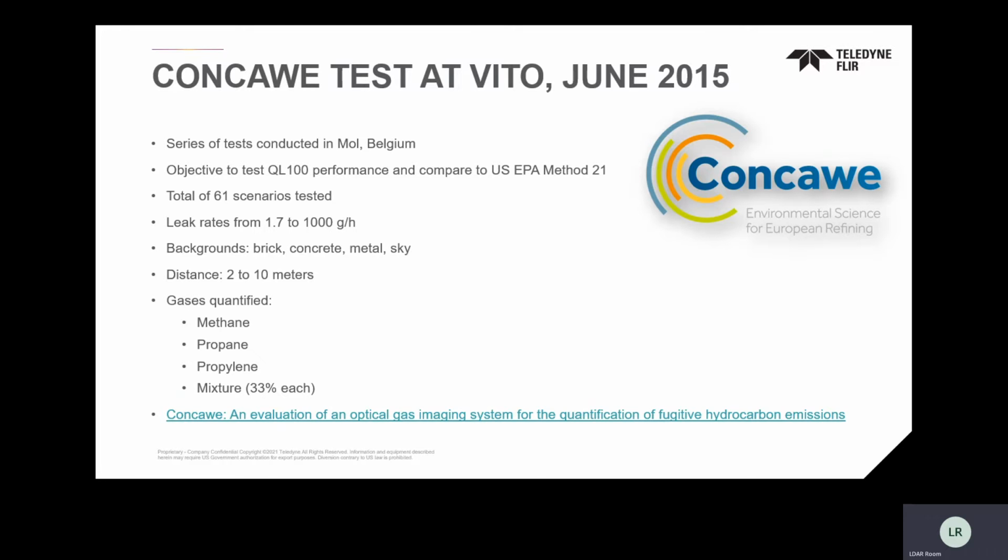There have been a number of not just user improvement features added to the QL solution, but also some advancements in the technology itself to streamline and to tighten up the accuracy of a QL320 in the QOGI solution. Leak rates were up to 1,000 grams per hour. Pretty much in a general distance, I think Terrence would probably agree, inside of 10 meters is pretty common in the applications that they're trying to get. Most applications for OGI, and looking at 3 gases, both individual as well as a mixture.